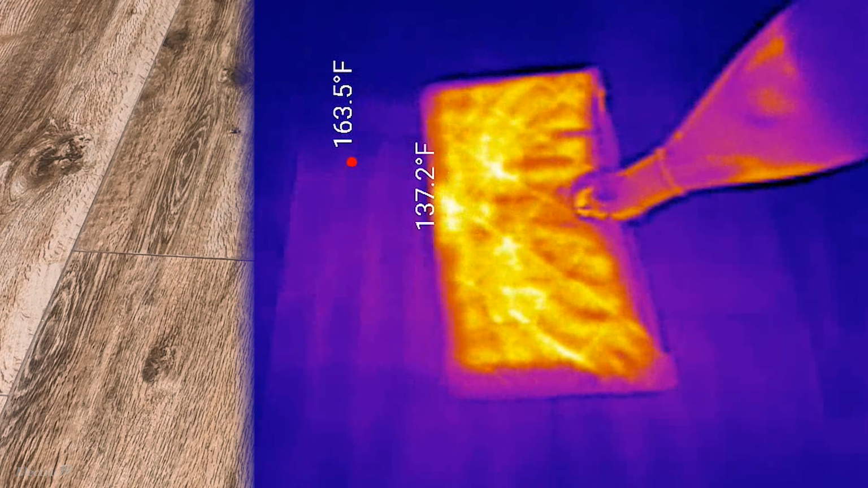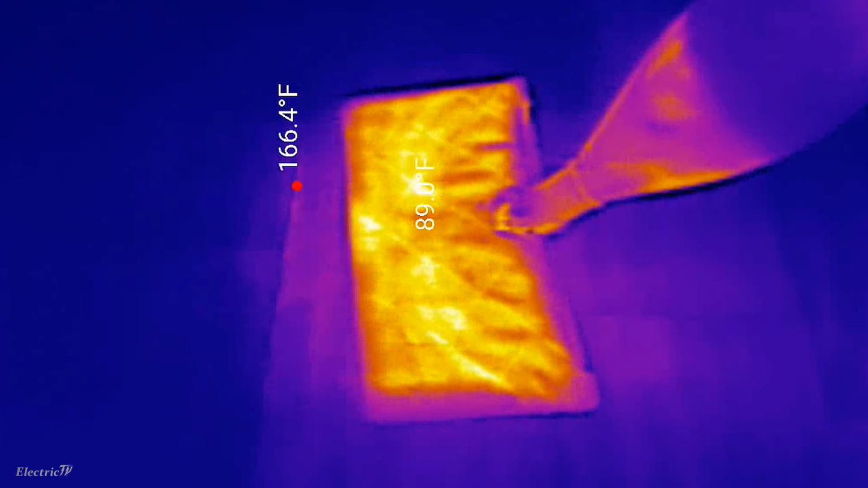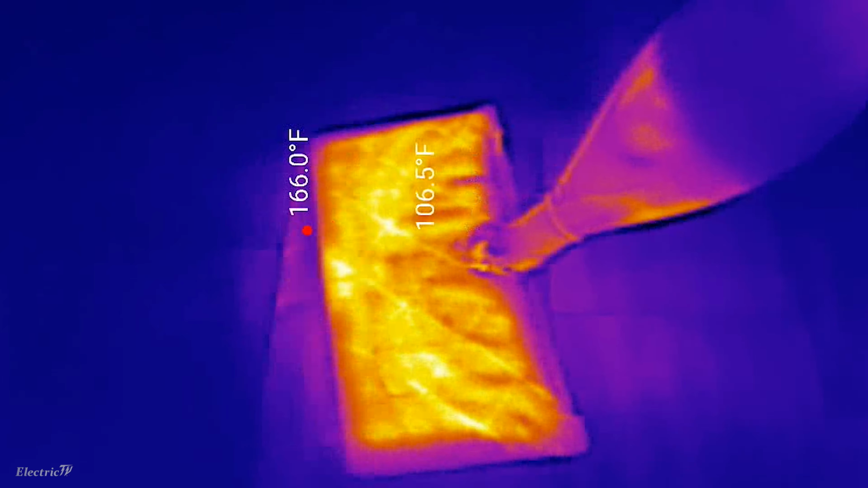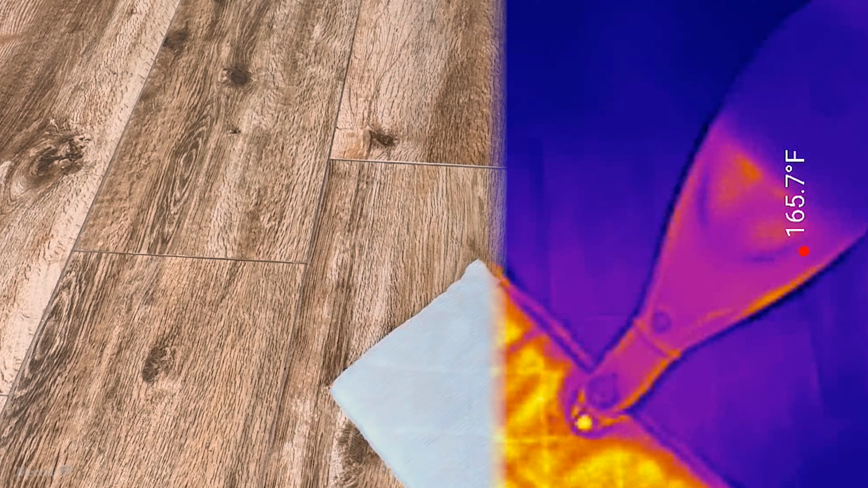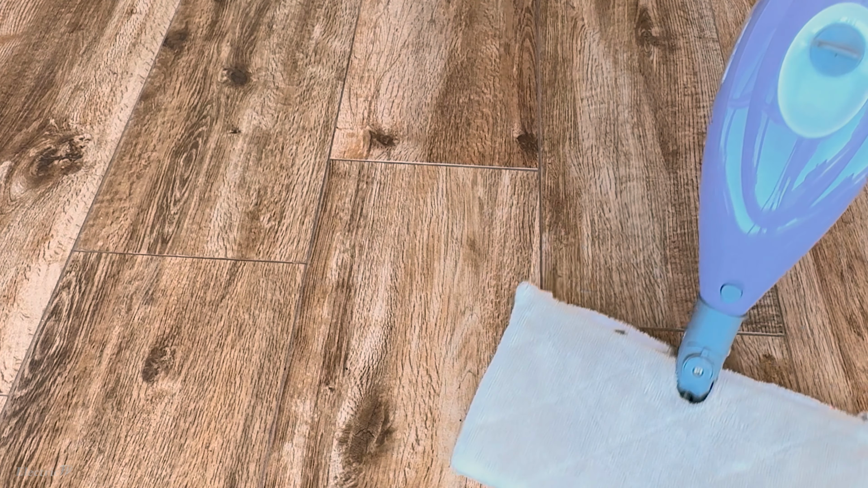This is a hot steam mop as seen through an infrared thermal camera attached to a smartphone. To help give you a better understanding, we're mixing synchronized video with the thermal camera and our video camera for this demonstration. Using the thermal camera can make it easy to learn more about your steam mop's performance and how it affects the surface you're cleaning.